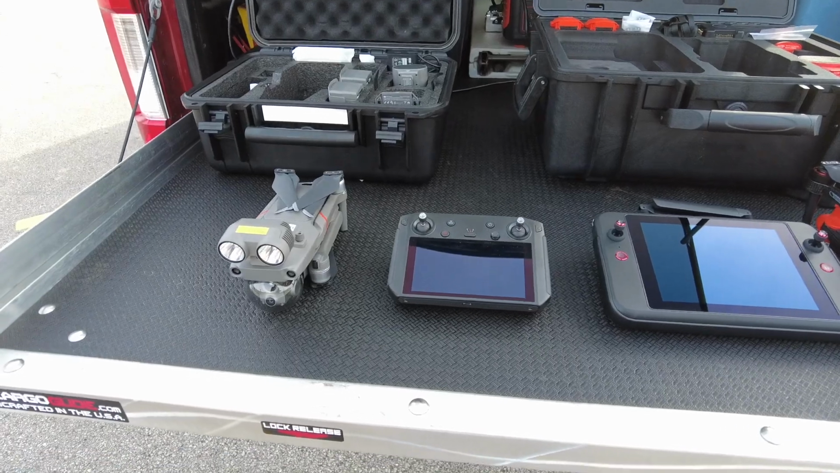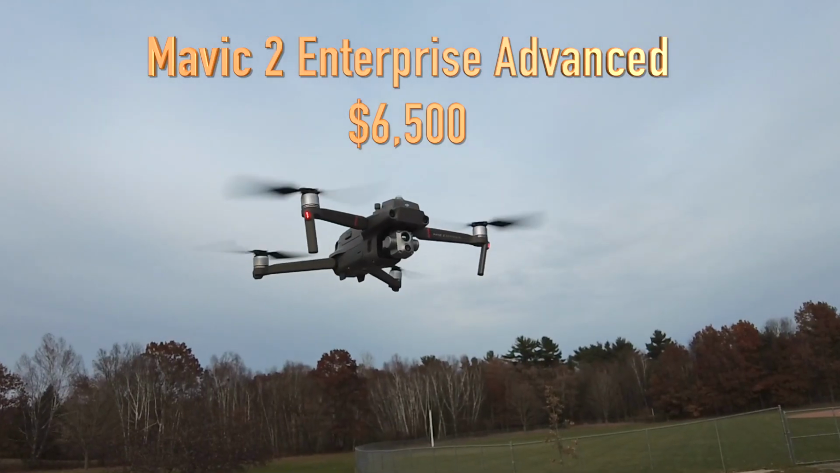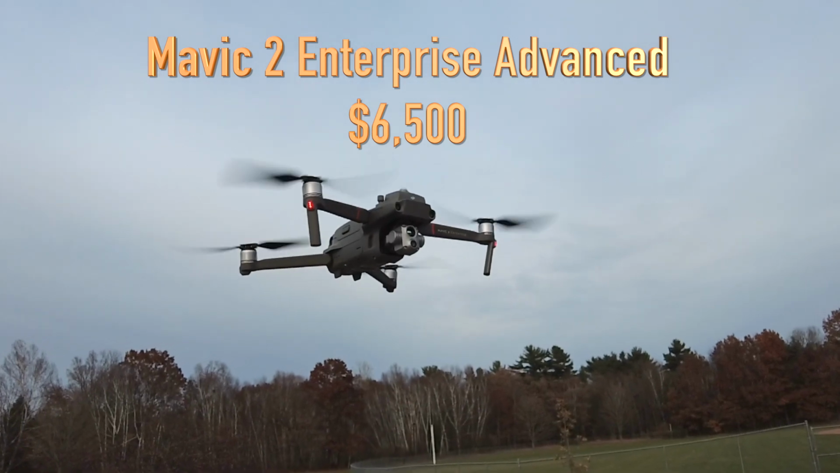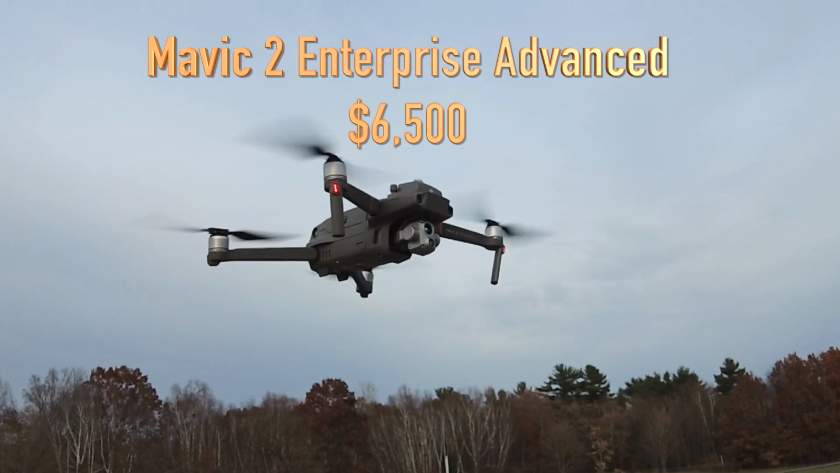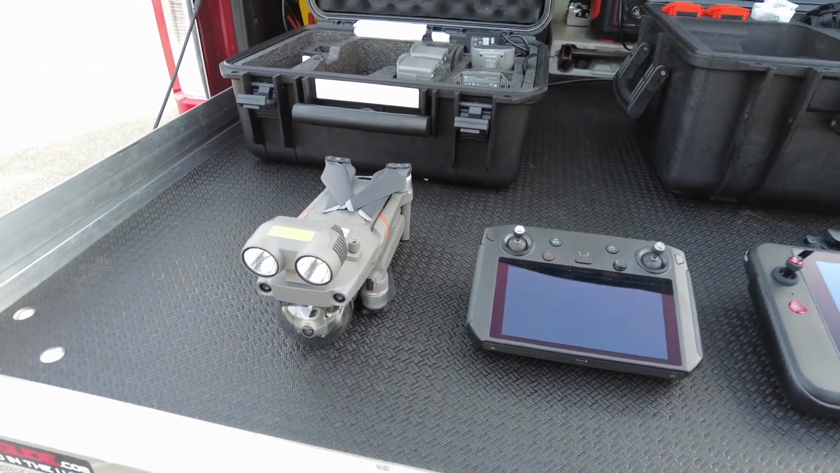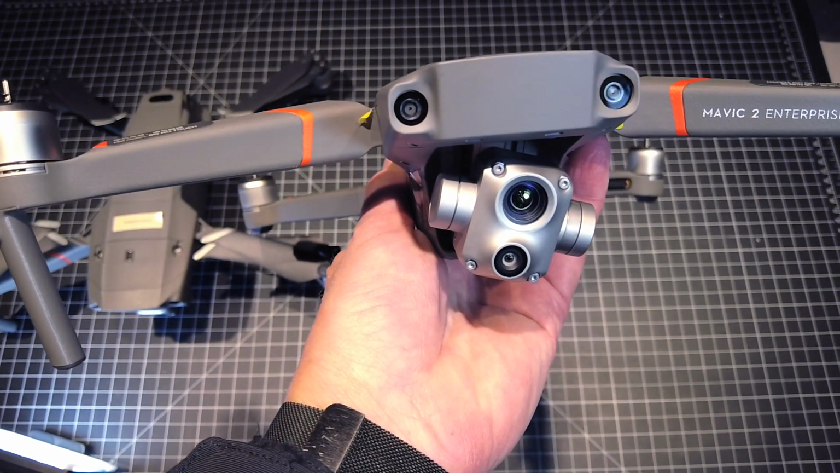Let's start first with the DJI Mavic 2 Enterprise Advanced. This is the second version of this aircraft. It's been around for a couple of years. The first version was the Dual, which had a lower resolution thermal camera. The Advanced has a high resolution 640 by 512 thermal sensor.